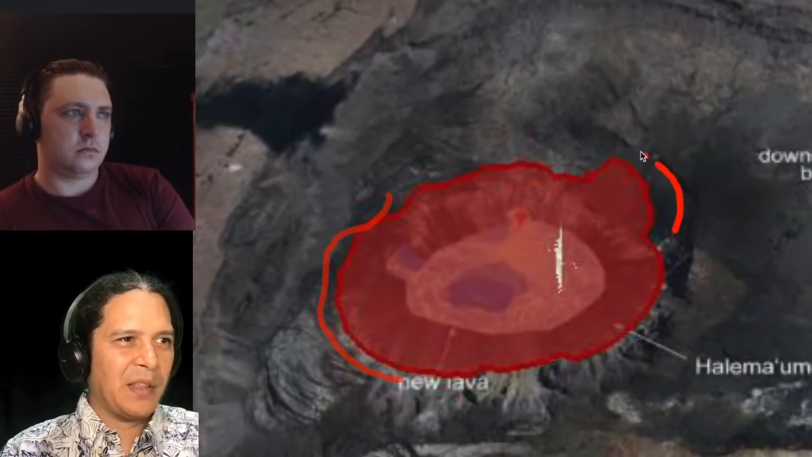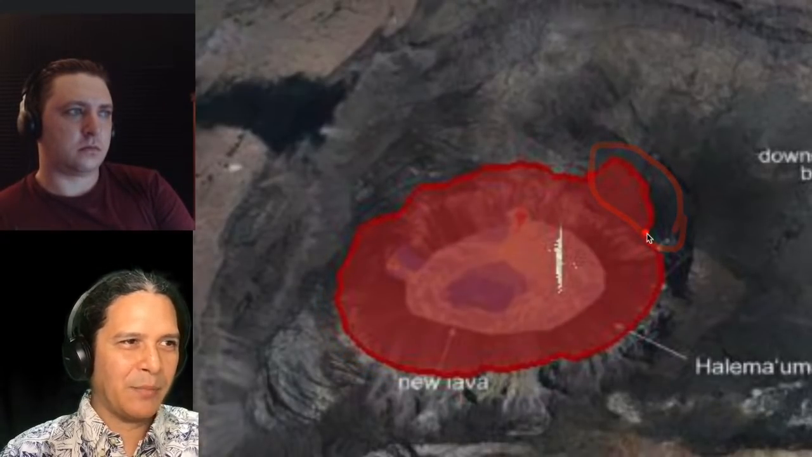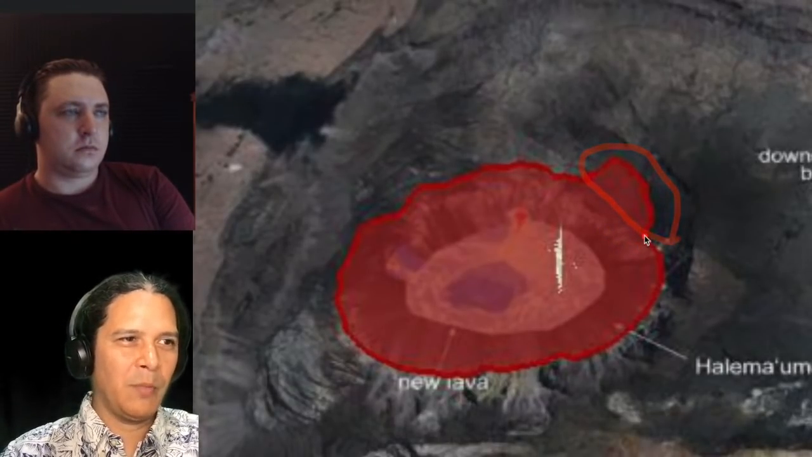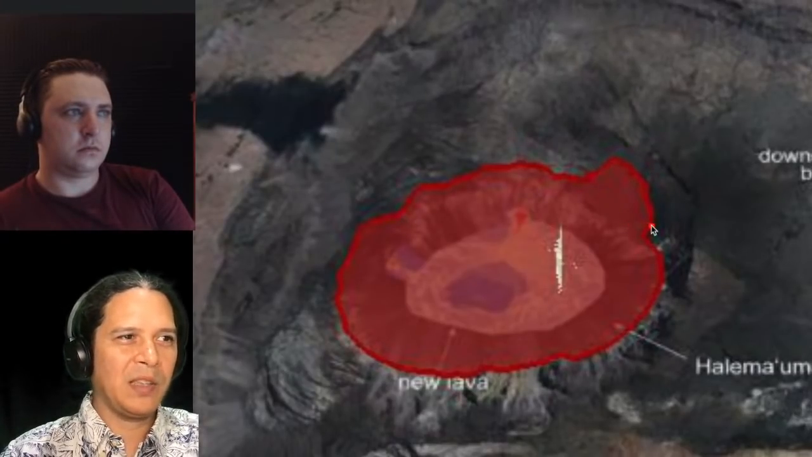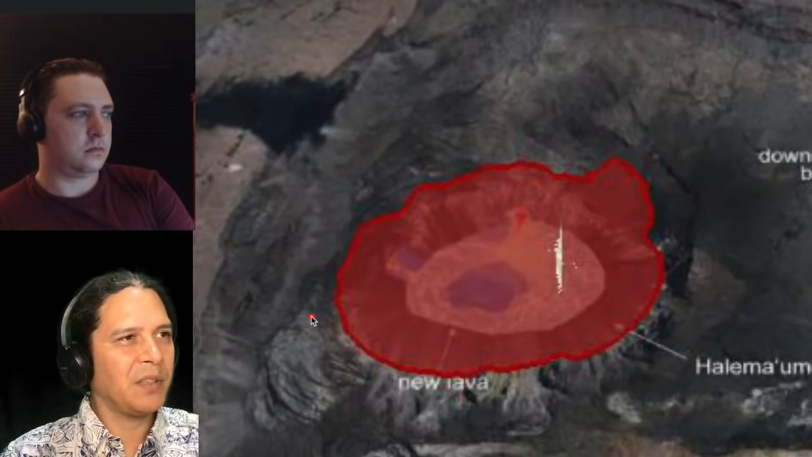The biggest difference being this lobe that's on a downdrop block over here to the side. And that's the point where if it was level all the way across, you might expect it to have that kind of shape. But in fact, it's not. And so this is what may be coming within the next few days and weeks as this back side catches up to the near vent side here further and further as lava keeps coming into the crater.